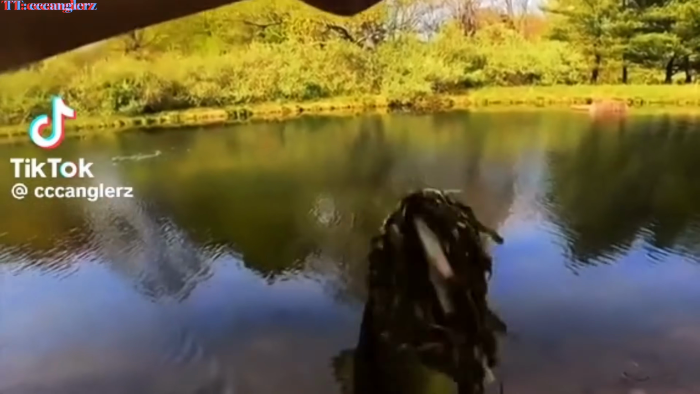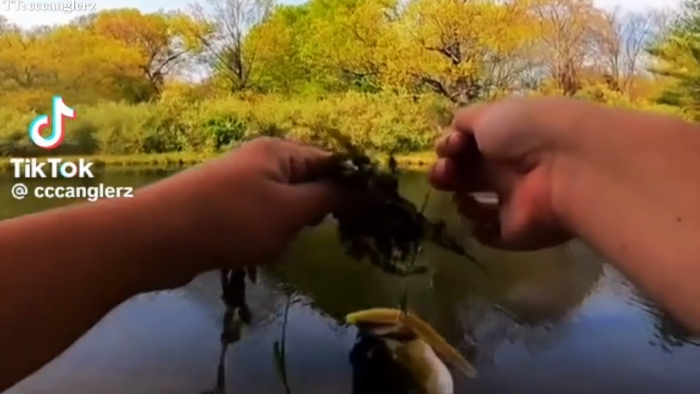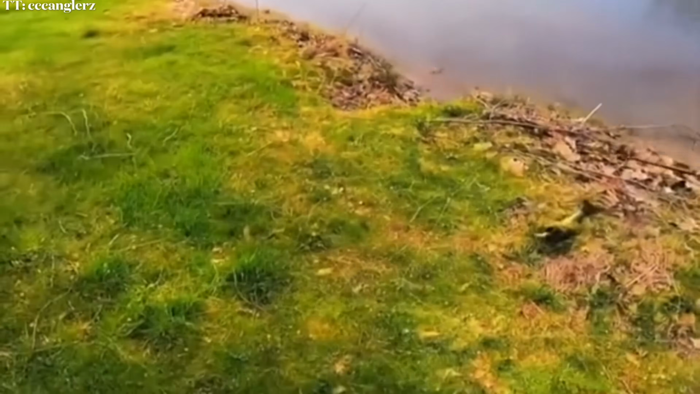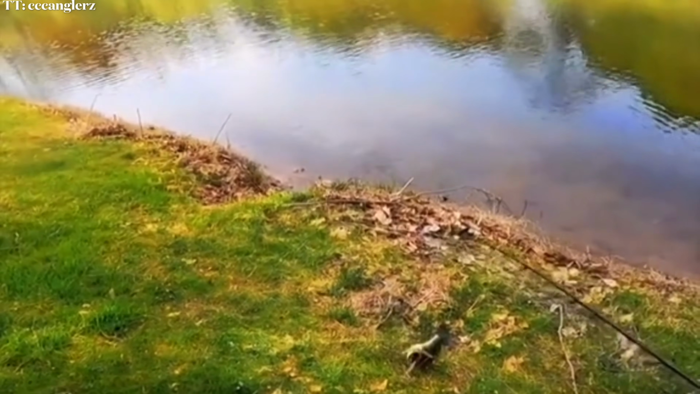That's actually not a bad fish, actually. That guy's solid. Yeah, he is. He's probably the biggest one. Oh my god! Holy crap! Oh my gosh! Oh my gosh!